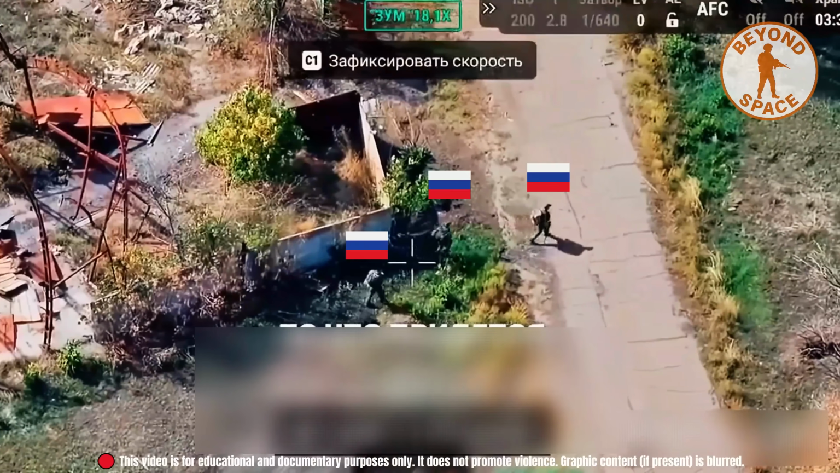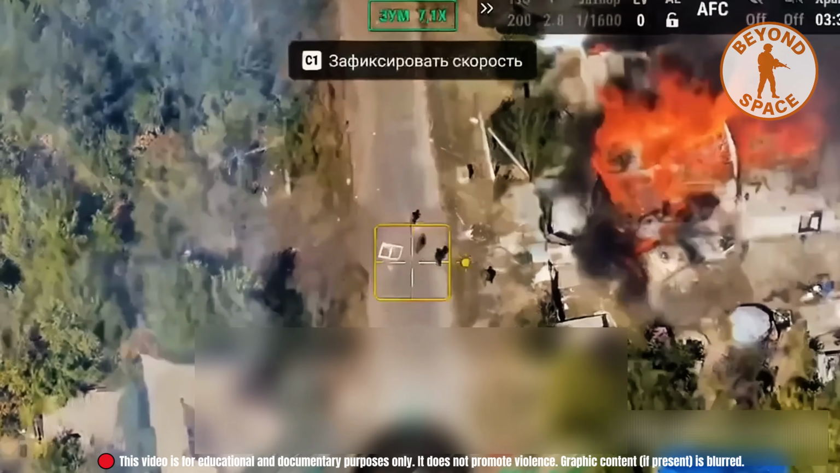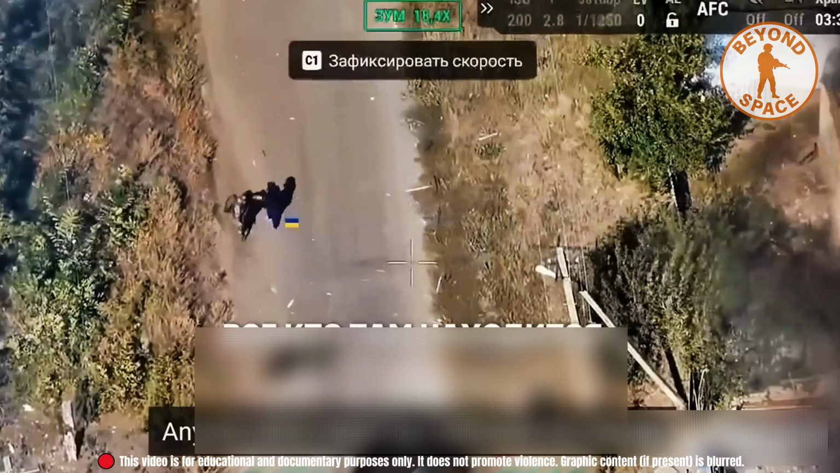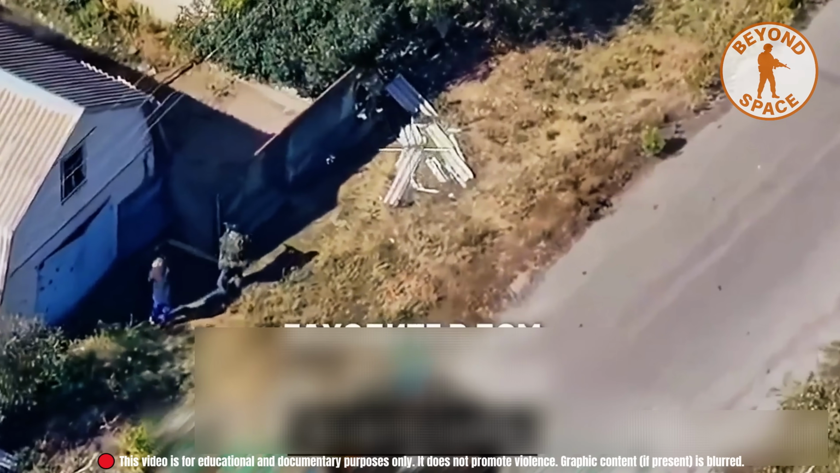In the village of Shandry Holov, near Lyman, Russian troops forced their way into a civilian home. They attacked the family inside, then led one person with them as they retreated. Ukrainian forces arrived and pushed them back.